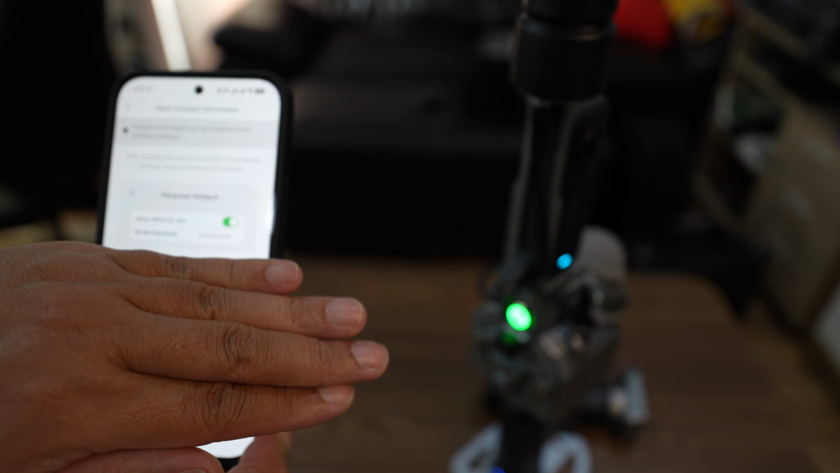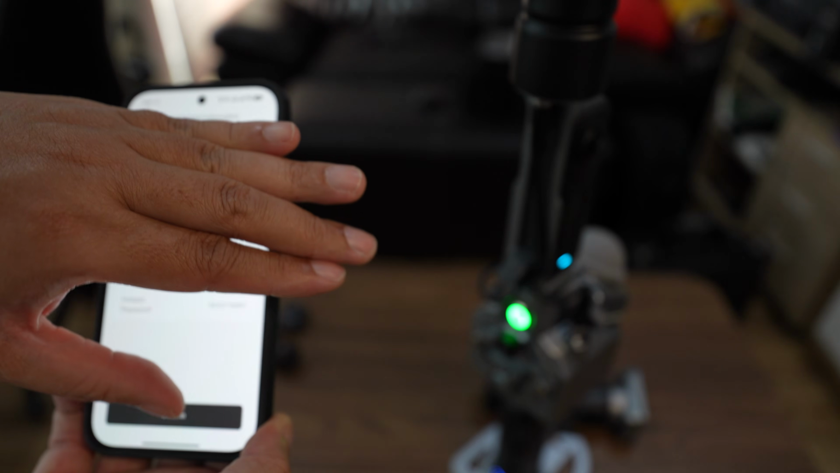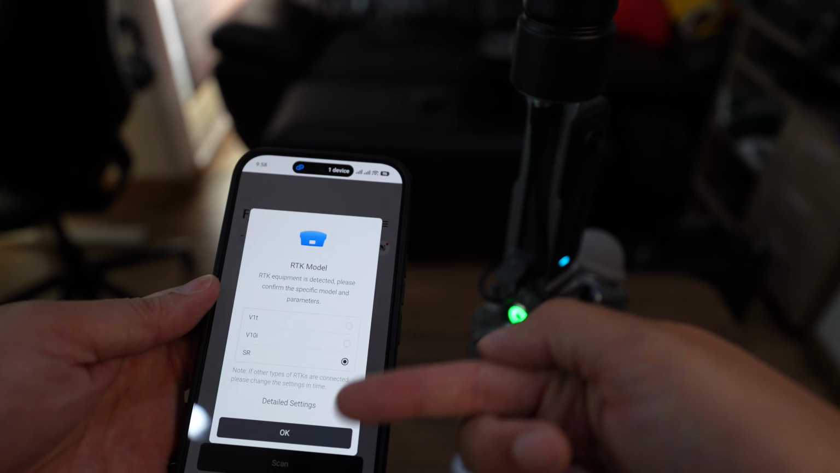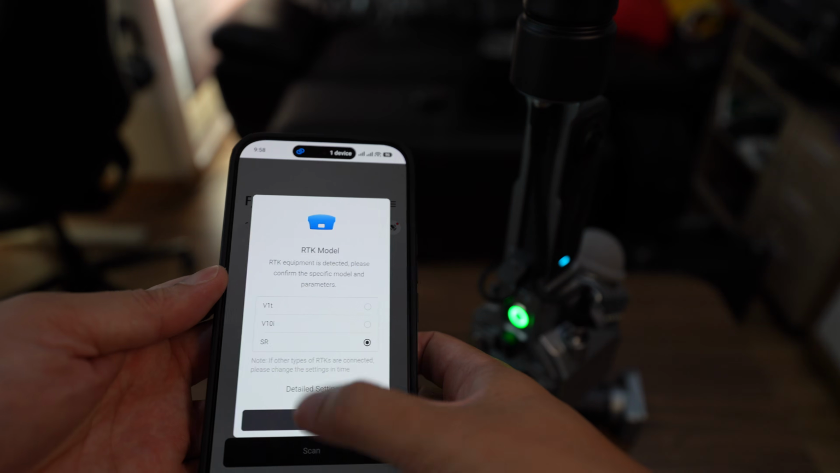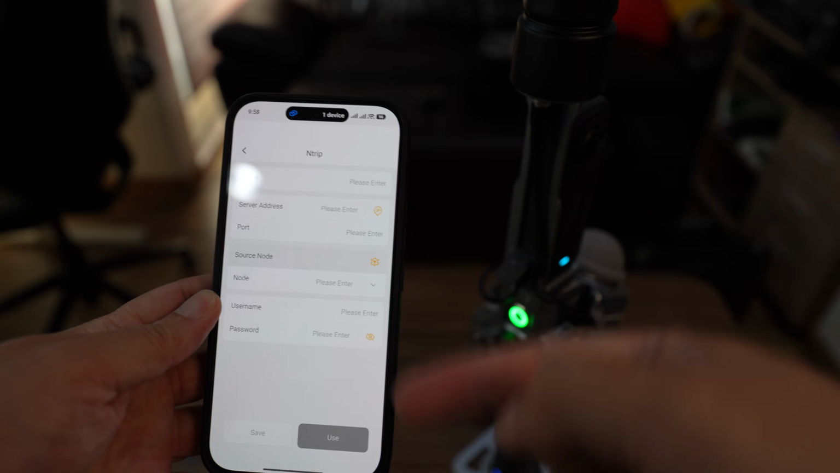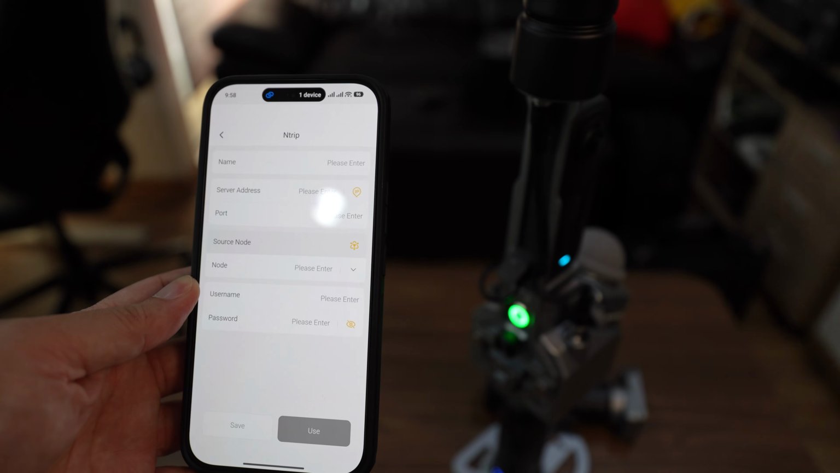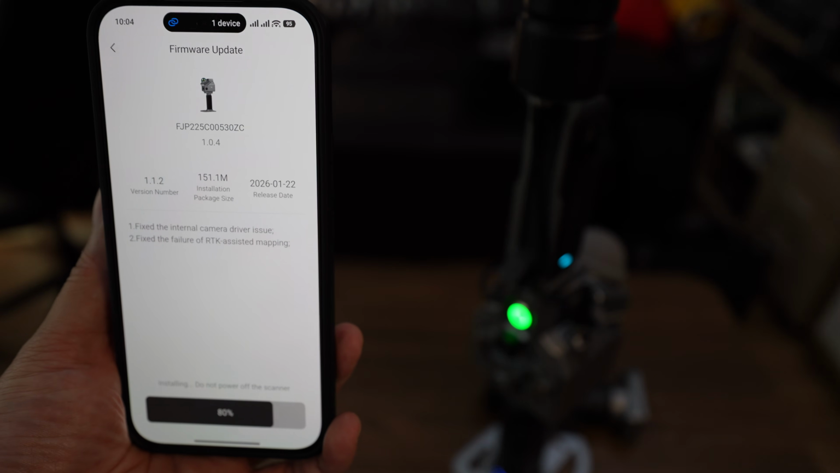It's going to ask for the Wi-Fi hotspot name and the password, and ask for the RTK model. It's SR, I think. Add a lower. So I need to add the encrypted data, and I'll come back later. Now I'm updating the firmware.